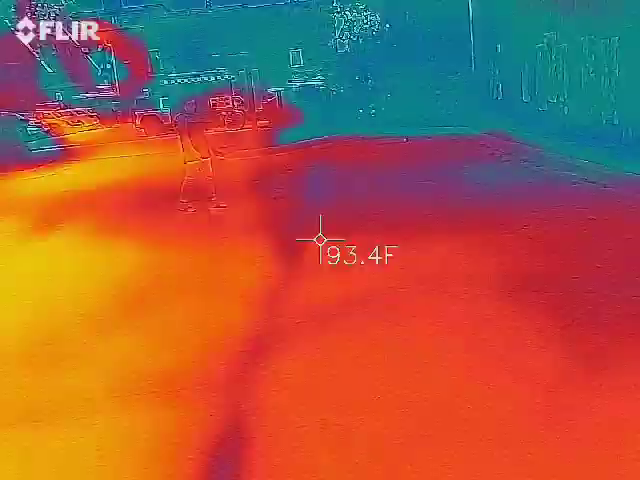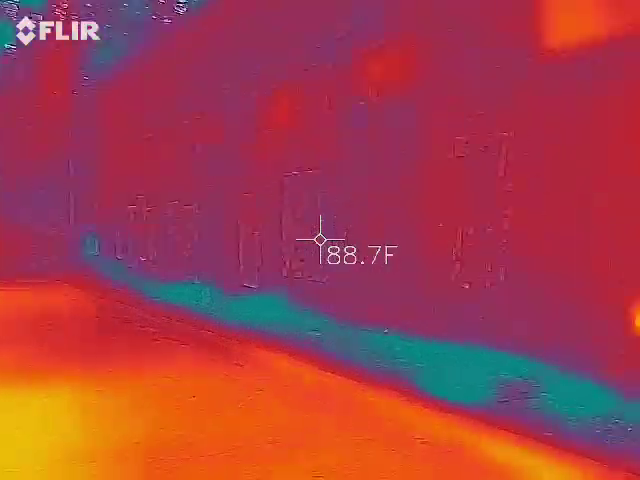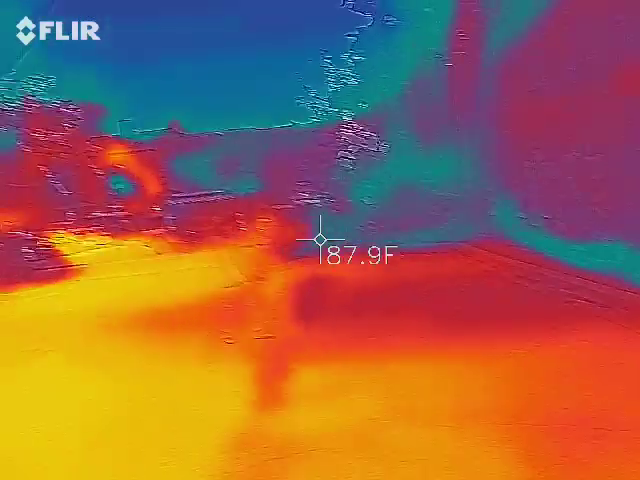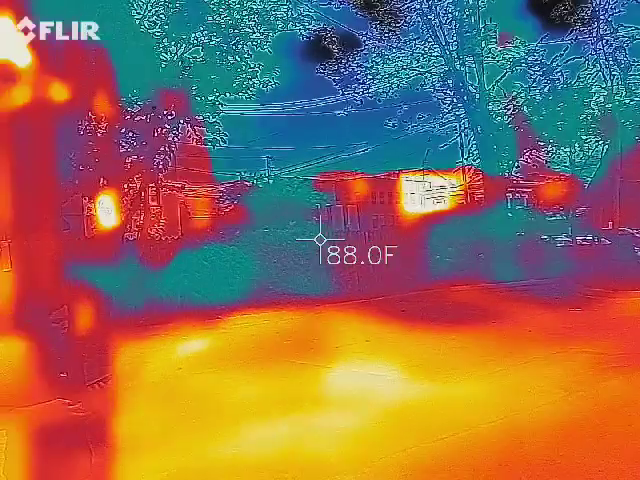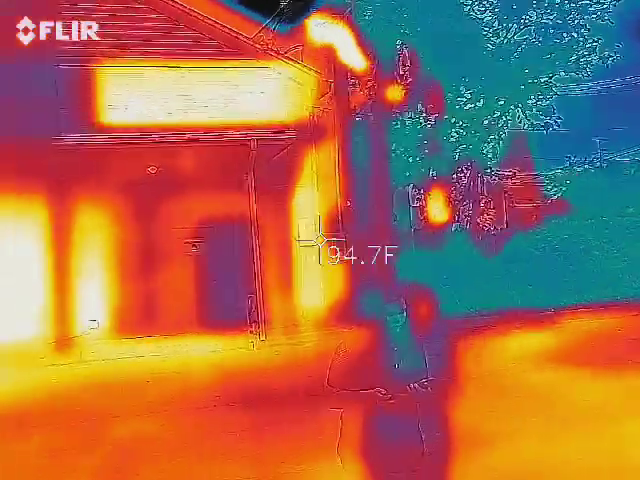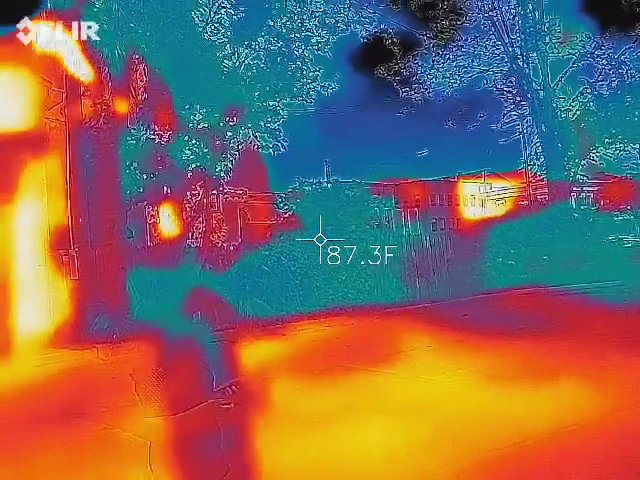Find us a red spot. So what are you finding on yours? Anything? No, from what I can tell, just normal. Nothing out of the ordinary cold. So all of that black you see is going to be distant. Anything that it can't make out, it's automatically going to turn to black.